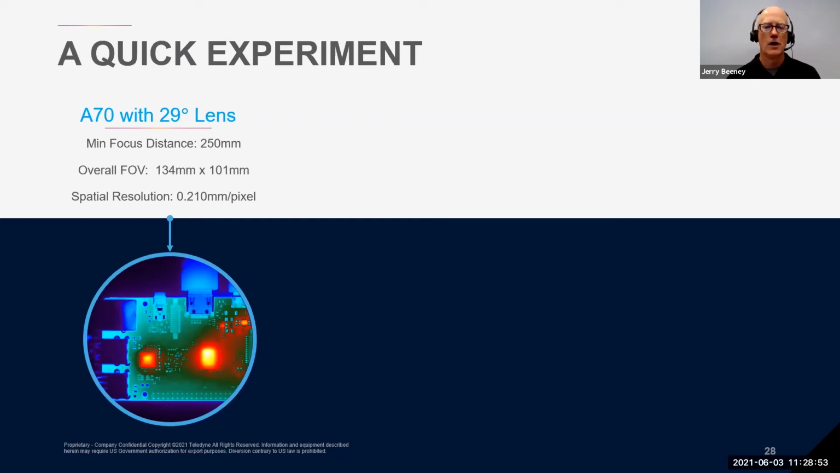suboptimal data if you're trying to measure the actual temperature on the 0402, because you don't have quite enough pixels. So in order to achieve smaller spatial resolutions, you would need to use a different camera, since the A70 doesn't allow for the use of additional close-up lenses. But it's really good at gross thermal analysis and determining where some hot spots or hot components are located. You're just not going to be able to drive down to determining exactly the thermal characteristics across the device.